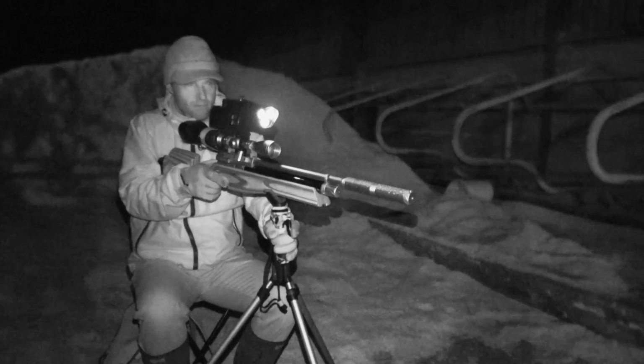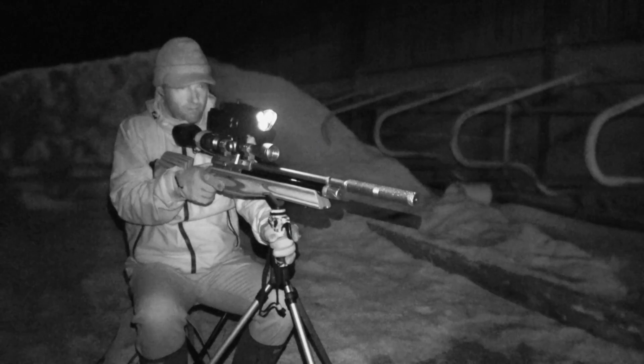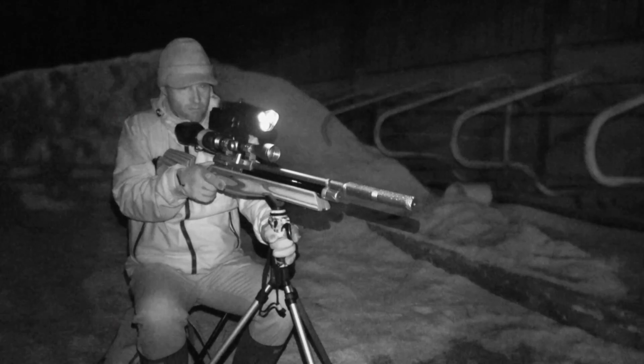The first few scans through the NiteSite reveal an image that's not as crisp as I'd like, and it's my fault for not setting up the scope properly for close range work.